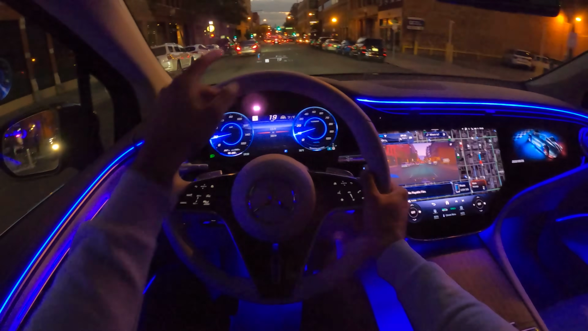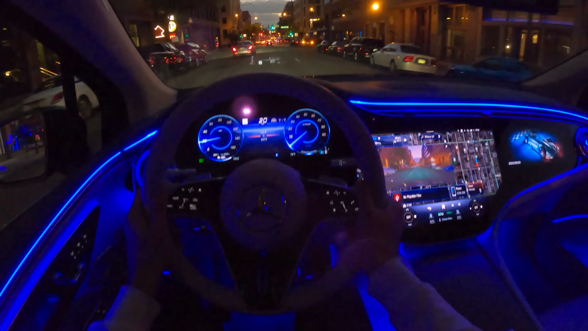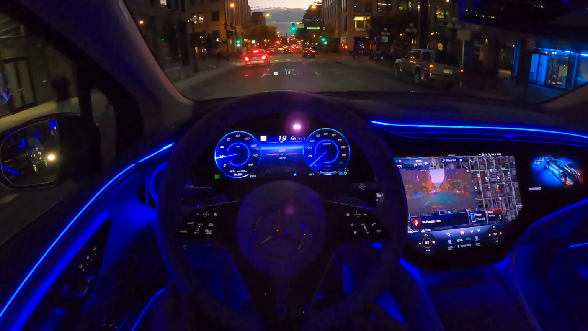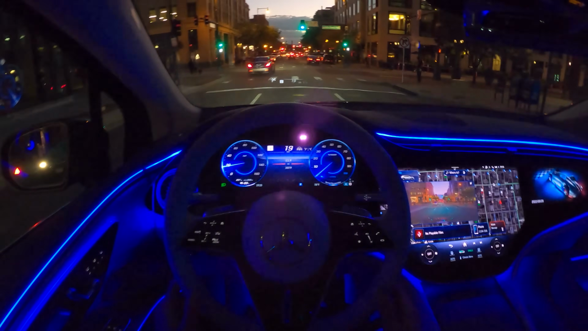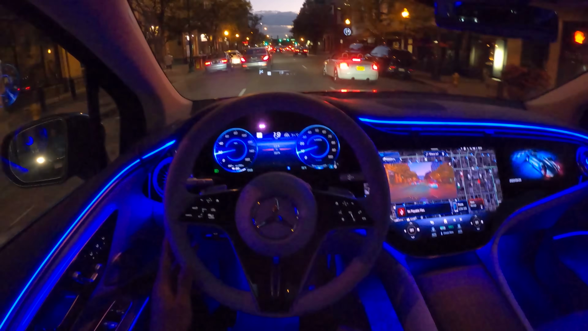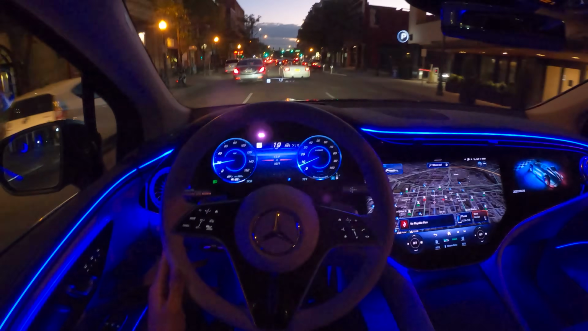Beautiful old S-Class. We also have the head-up display here. I'm not sure if you can properly see it. My destination is right over here, but I just want to continue the drive. In the city center of Denver, in Denver downtown right now.